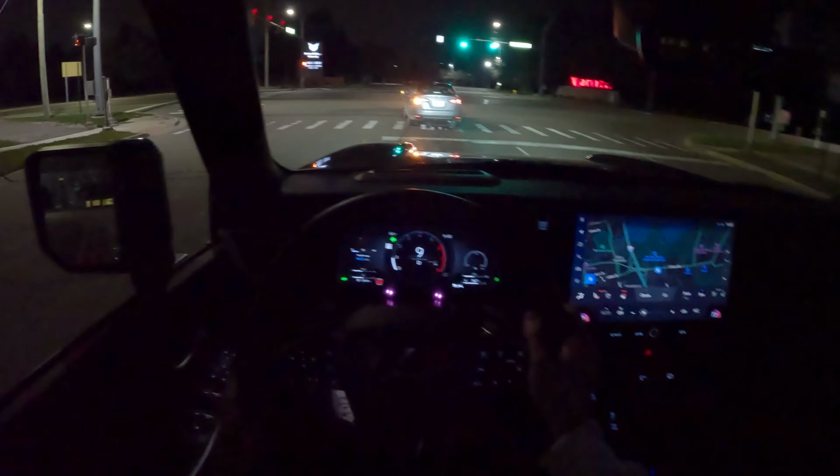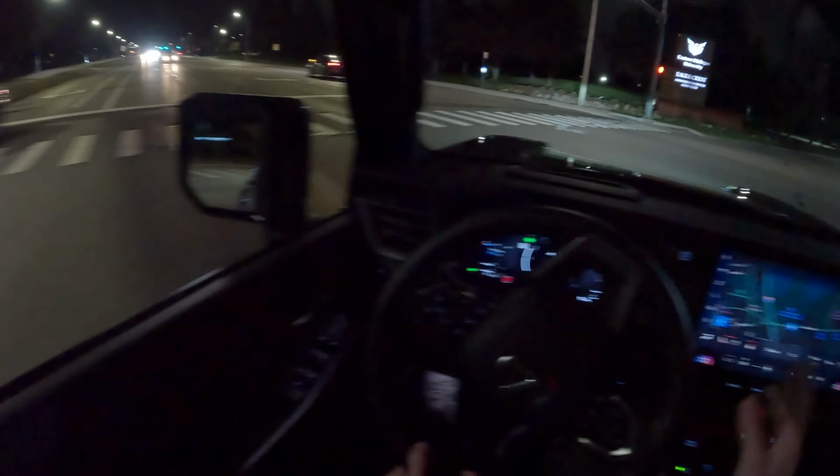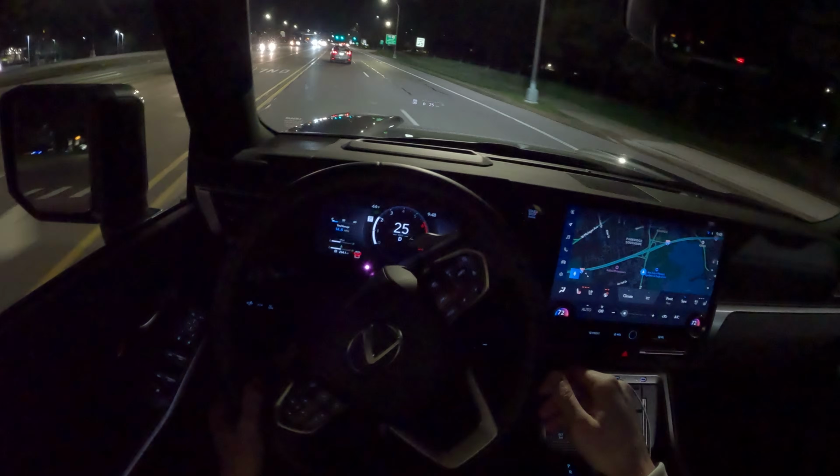Also, guys, this is a prototype vehicle, so if you hear some rattles, some flopping around of interior materials, that is why.